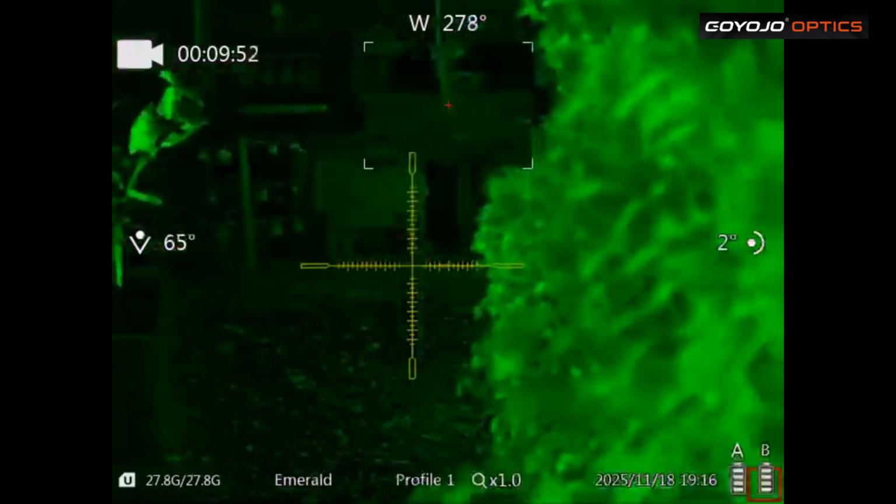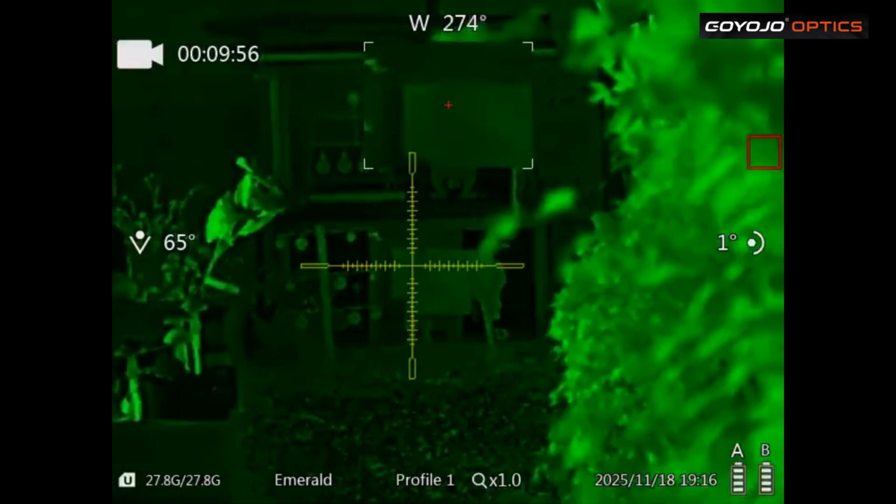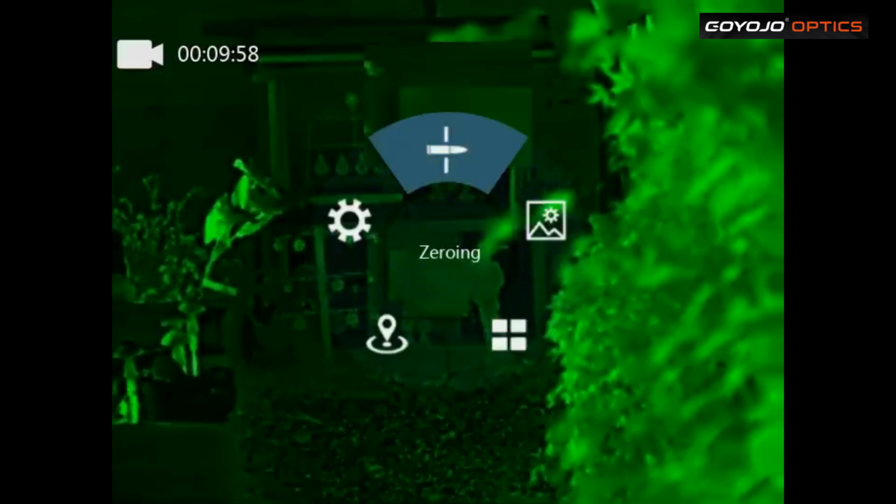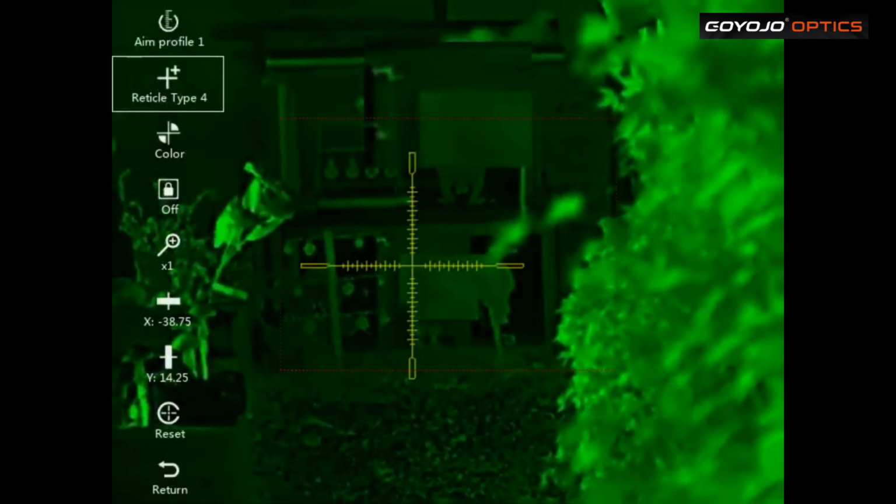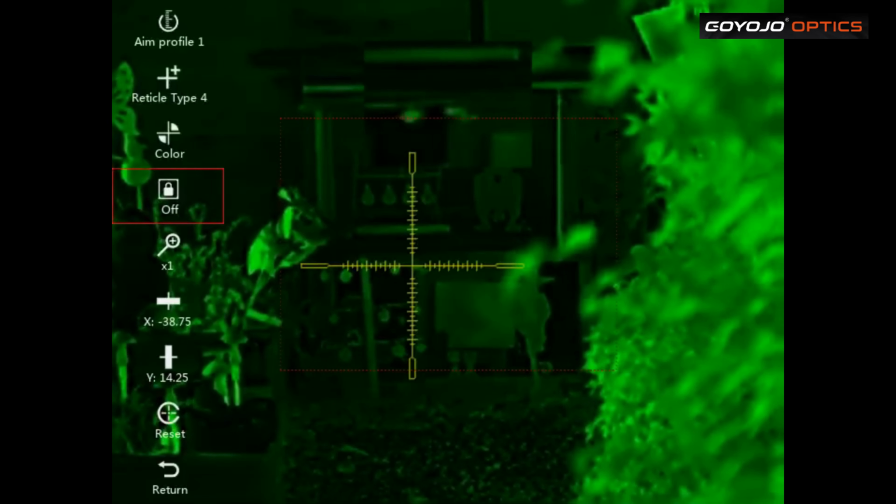Yeah, definitely to the right. So you can see we're getting there. That's locked it.